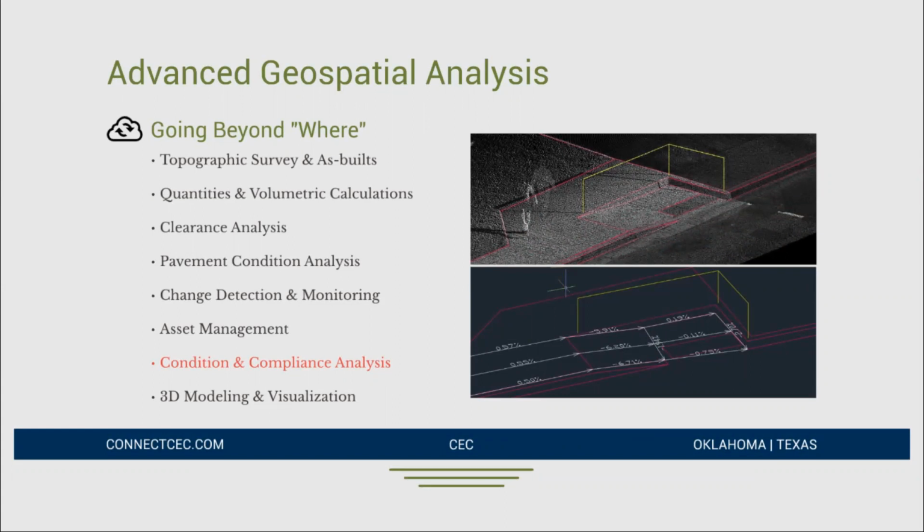Condition and compliance analysis. So again, using this data, because it's so dense, you can do things like ADA compliance, where slope, cross slope, and percent slope, all that stuff is really, really important to stay compliant with ADA.